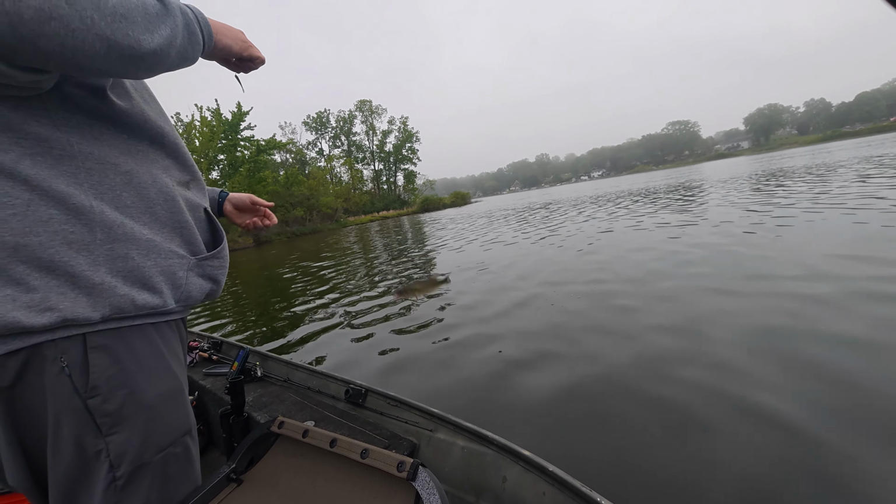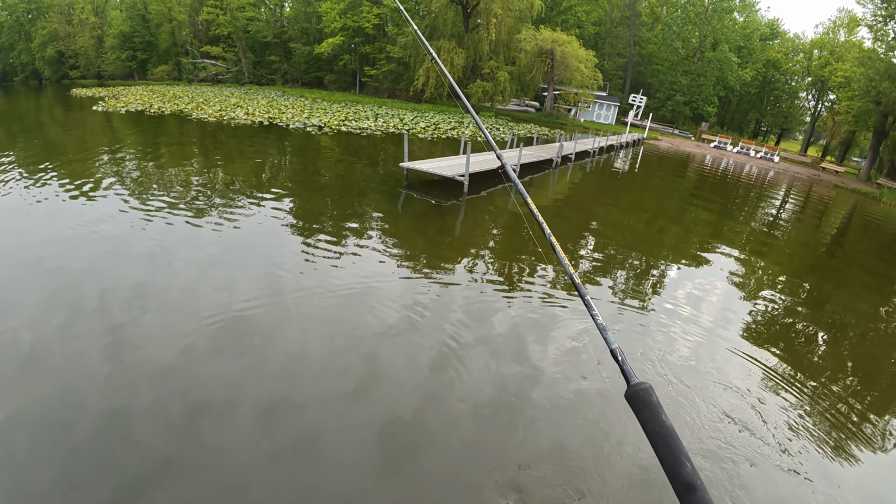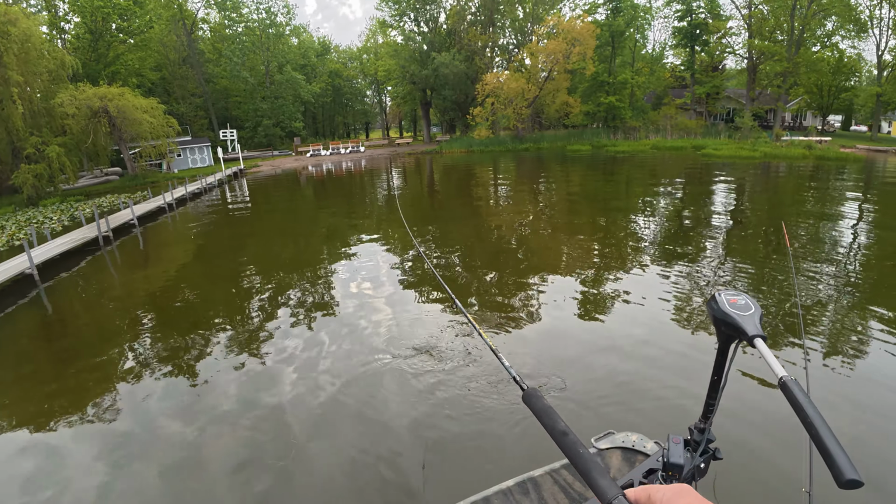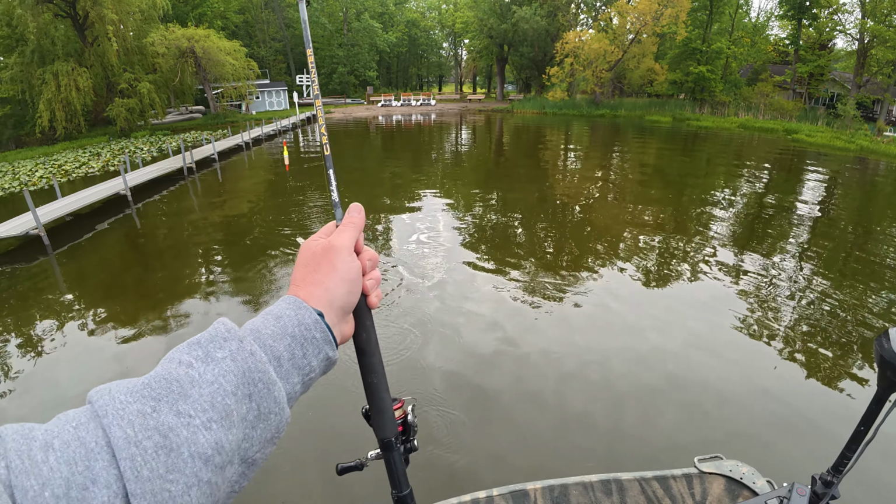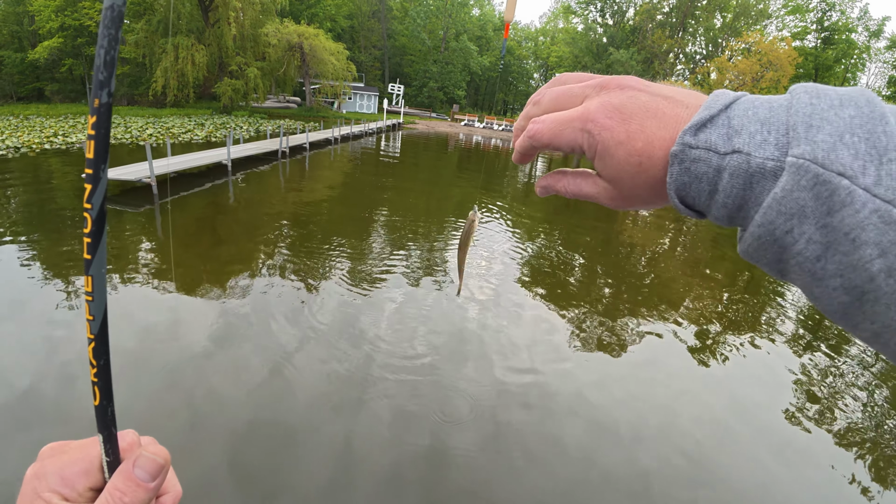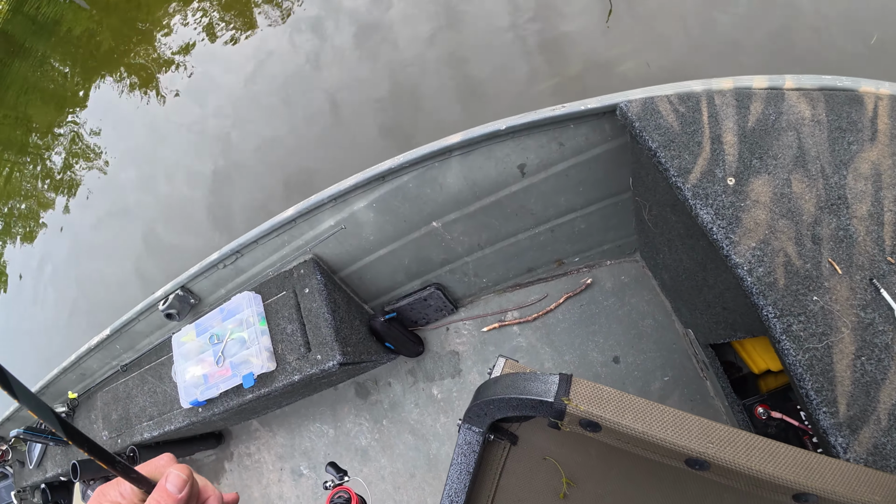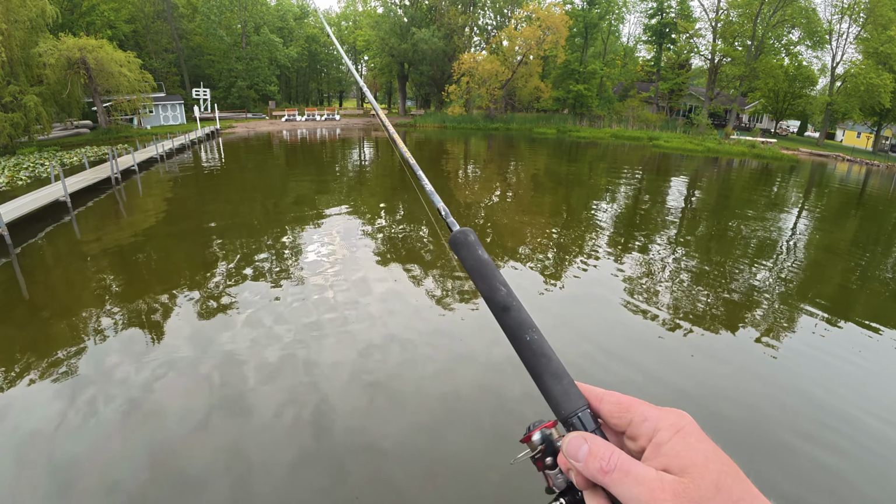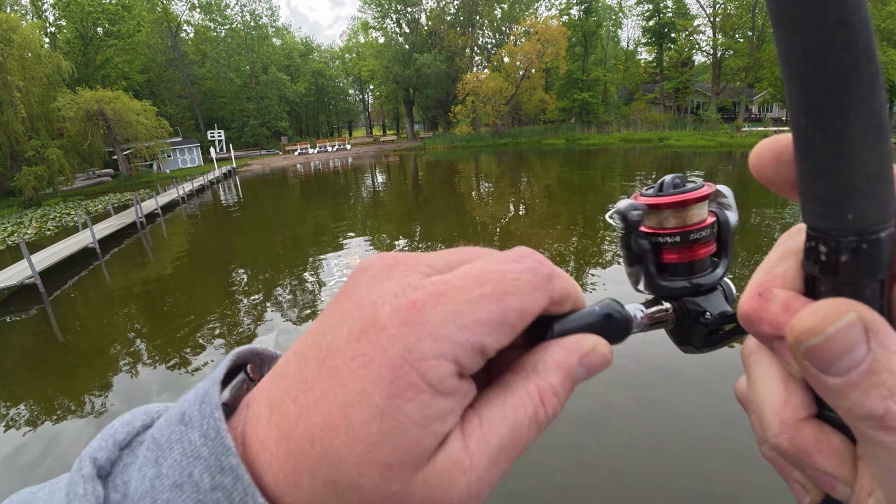Hey. That makes a big little bluegill. Those bass are under that dock. Oh. Look. You are the king of touching the tinies today. Is that a crappie?